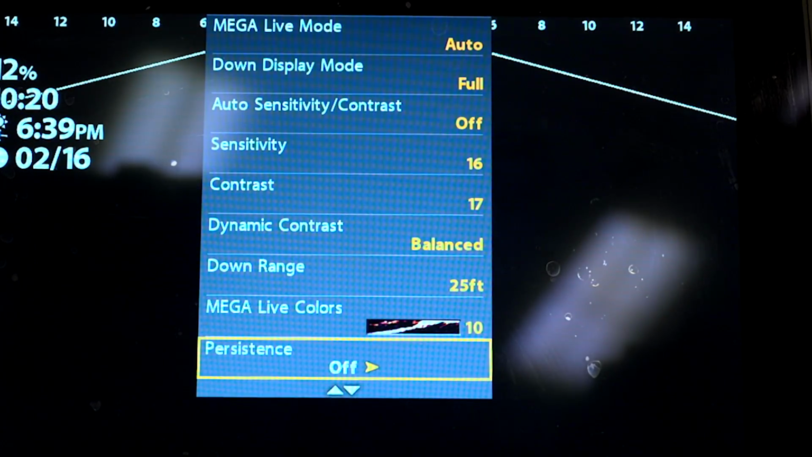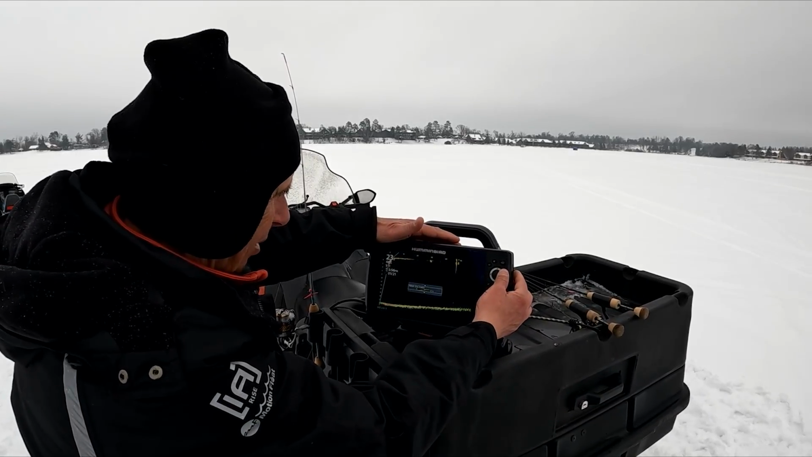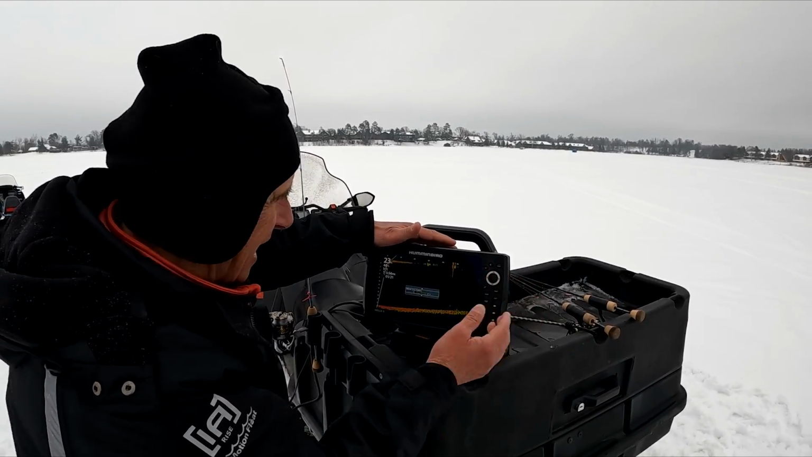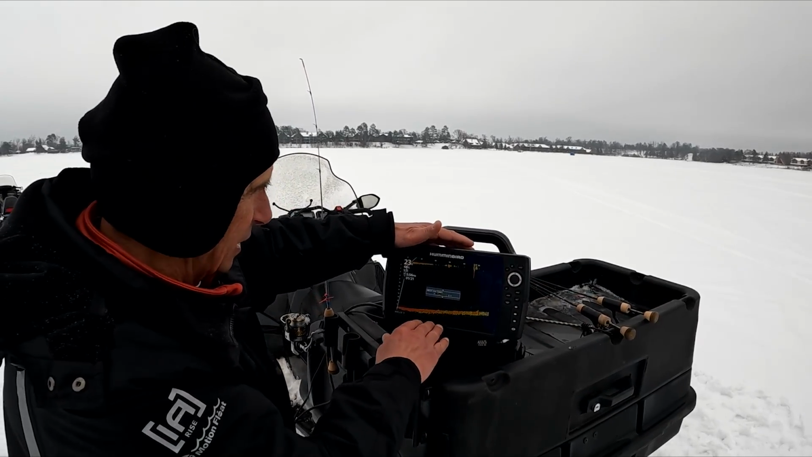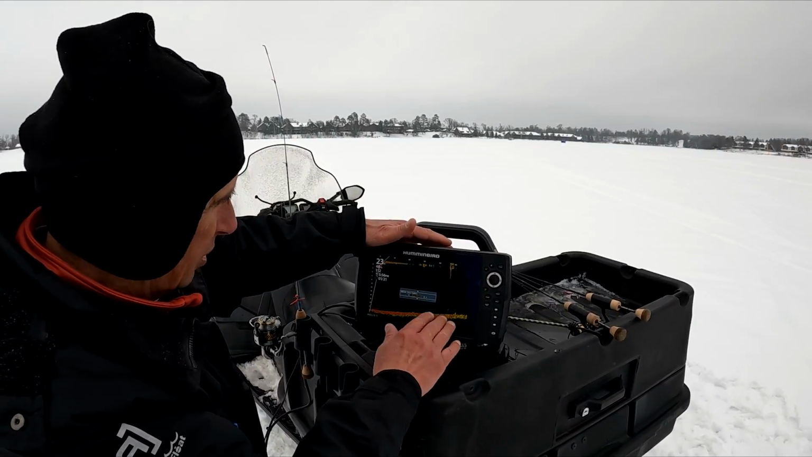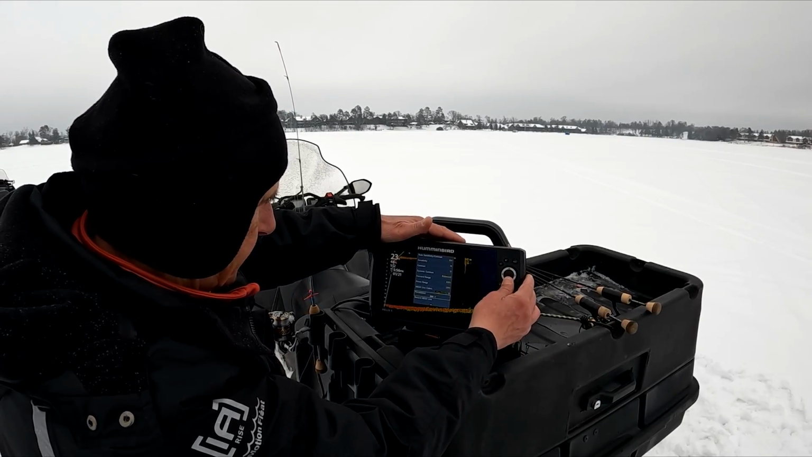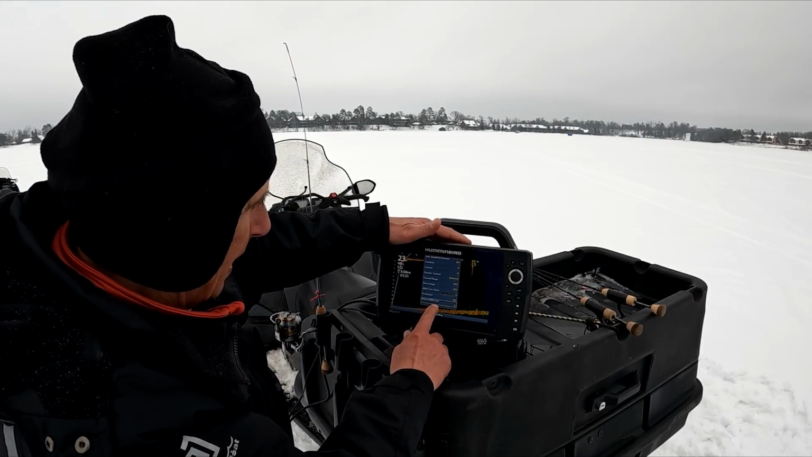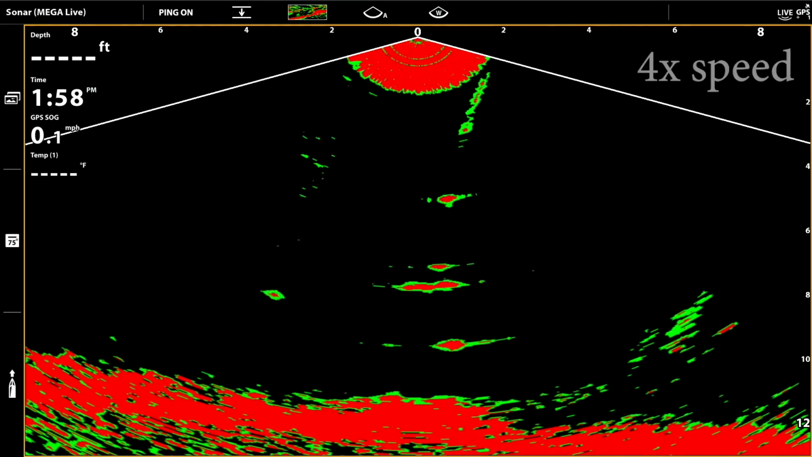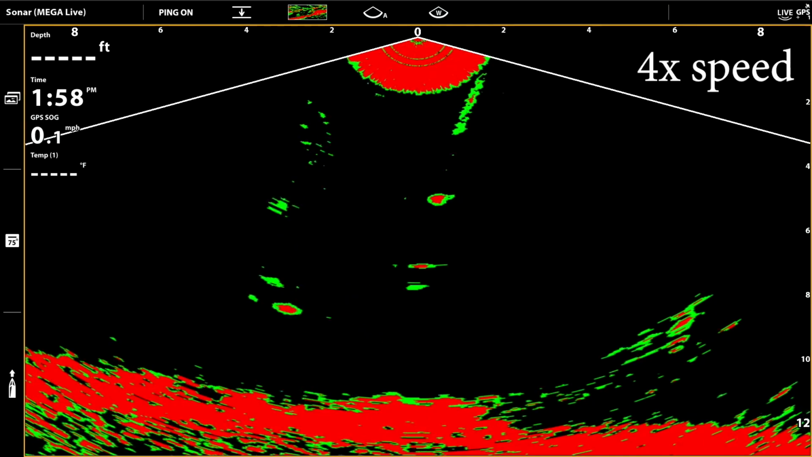I have persistence off. I'm going with my MEGA Live color. There's a variety of different colors that you can go through based on your preferences. I just happen to like this because you get this definition of hard to soft bottom with the green yellow type of look, green red yellow look. And then right now, I happen to be recording MEGA Live, recording these different locations of where these are in different things that you see out on the water, which is really intriguing.